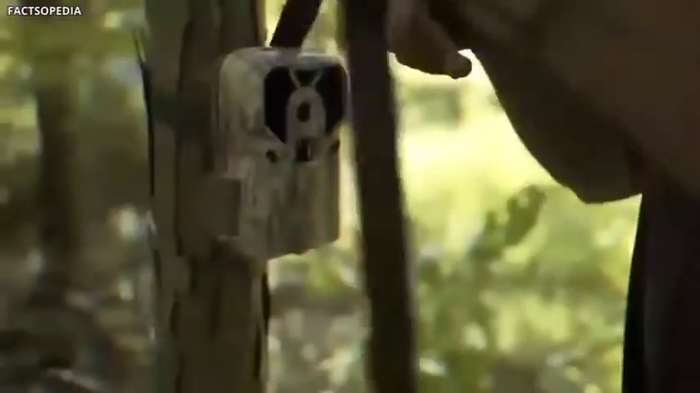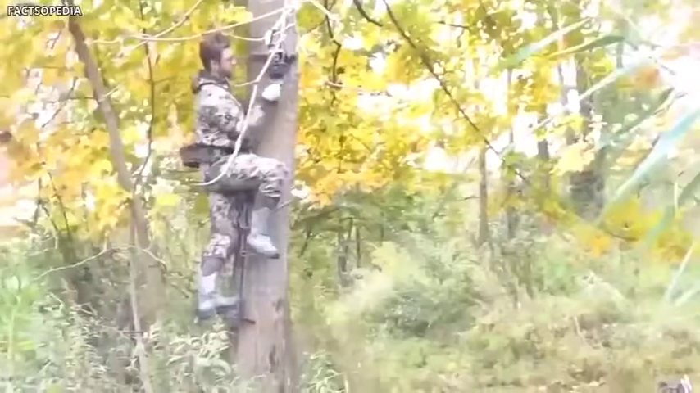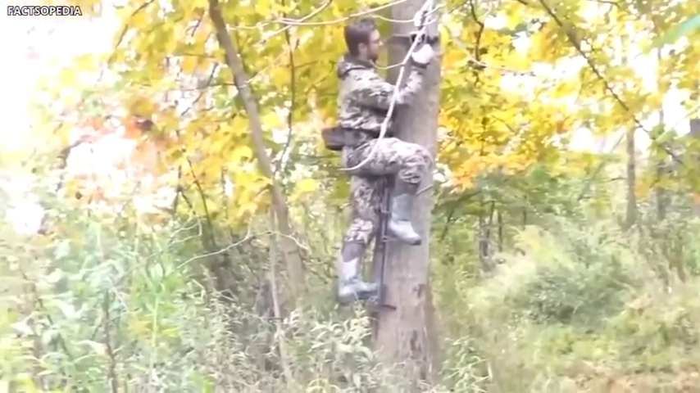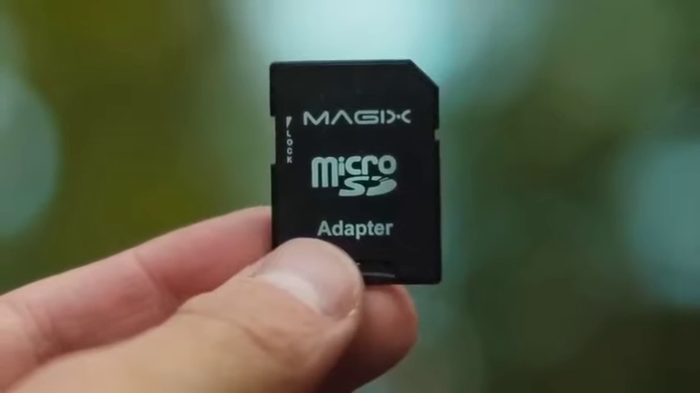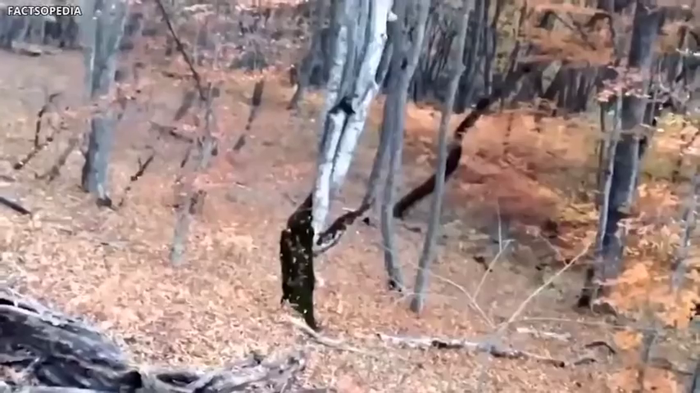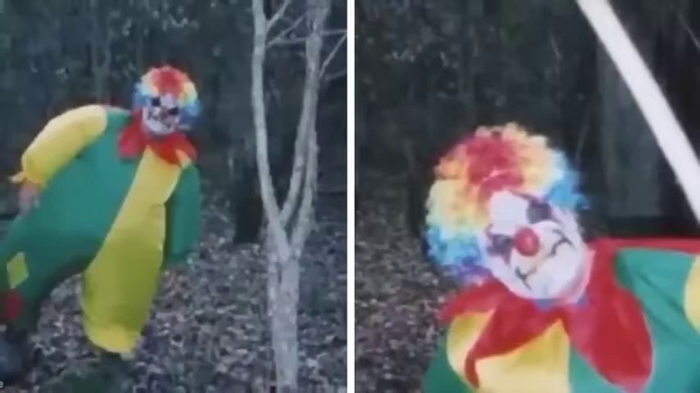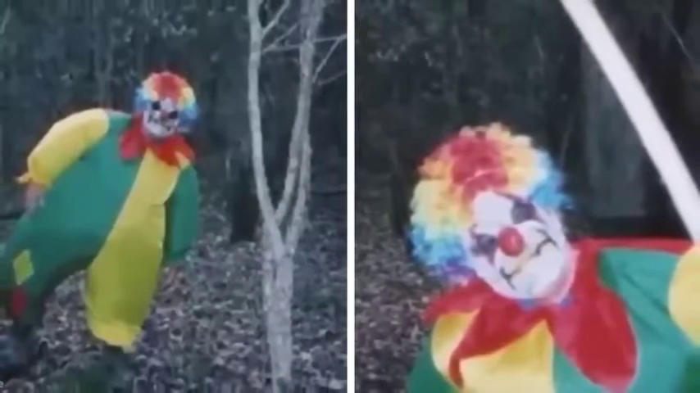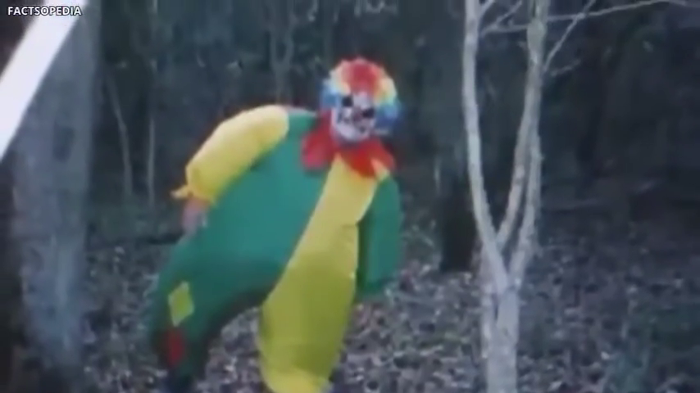Hunters usually install hunting cameras in the forest to monitor animal activity. These are usually installed on trees and capture photos and clips when they detect any movement. The media in these cameras is stored in SD cards or microSD. And these photos and videos of the circus artist with a crazy appearance have been shared on the internet for a while. But there is no explanation for why this mysterious clown approached this camera. Nobody knows what he was doing in the forest. Most people think it could have been a joke. What do you think? Tell us in the comments below.